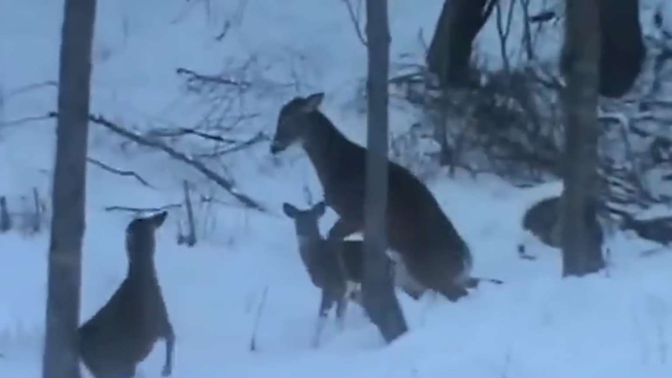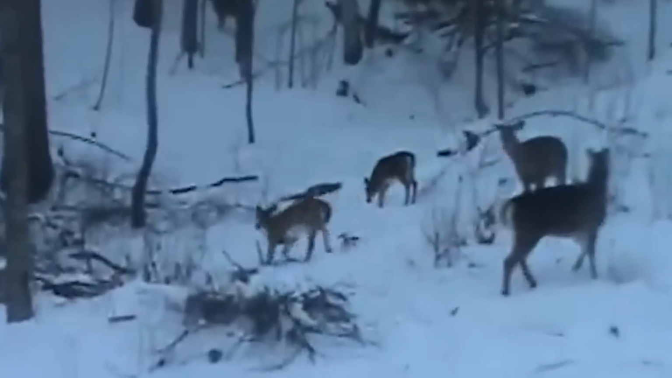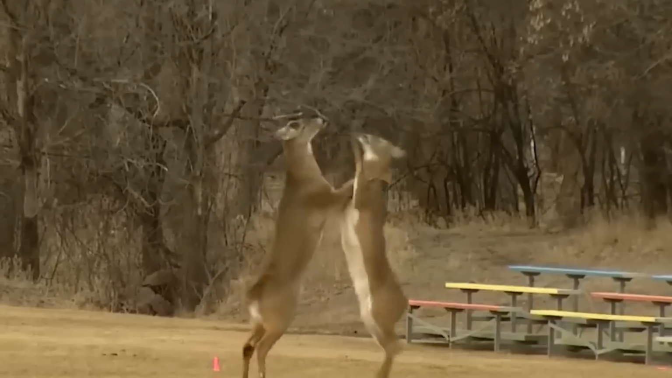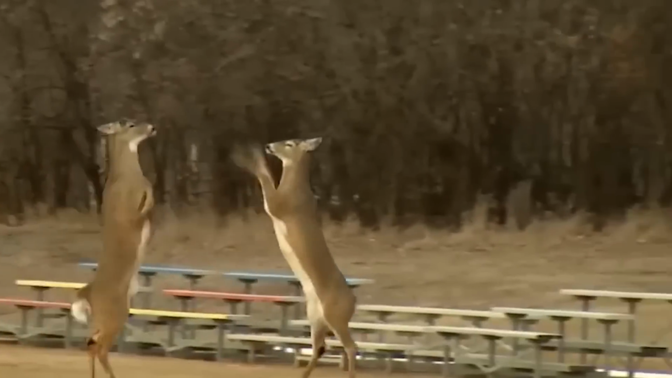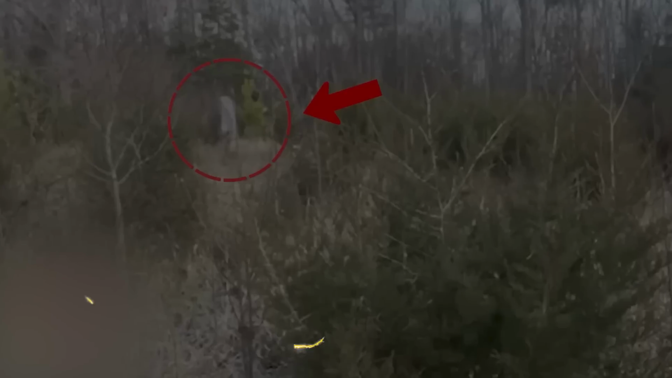This is actually a normal deer defense mechanism. They stand on 2 feet in order to over-dominate the other. Look how in this clip they are both fighting standing on 2 legs, like 2 men in a wrestling ring.